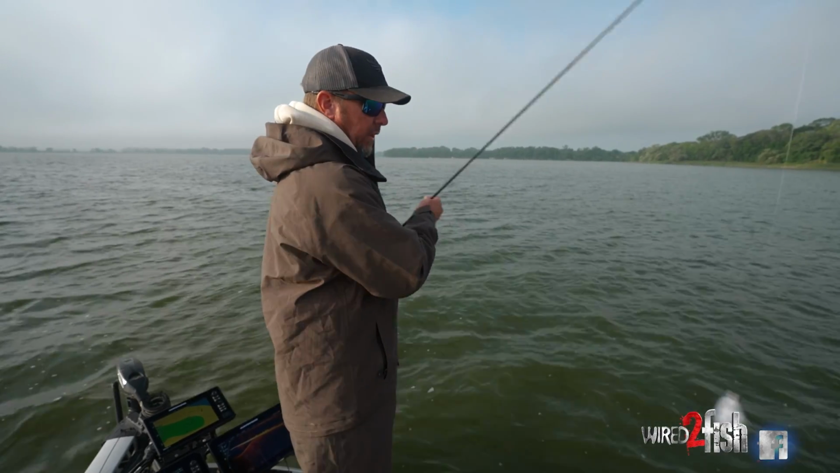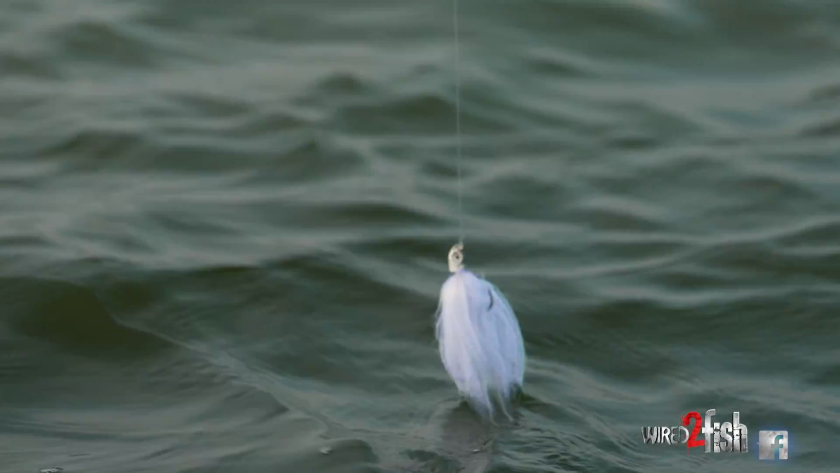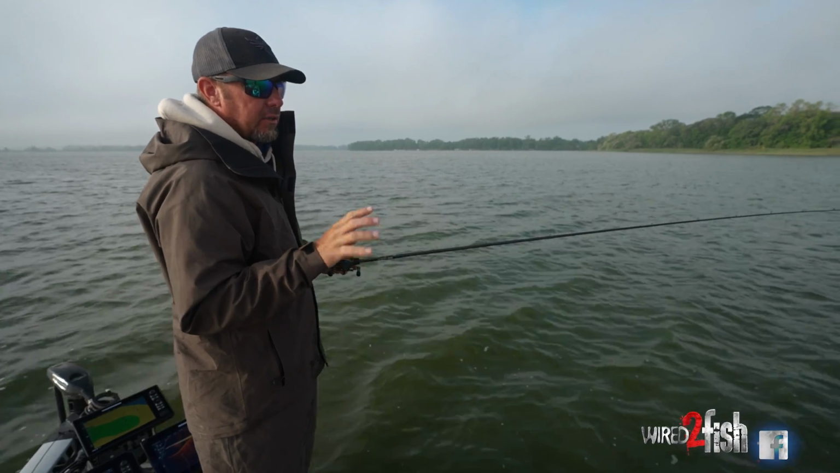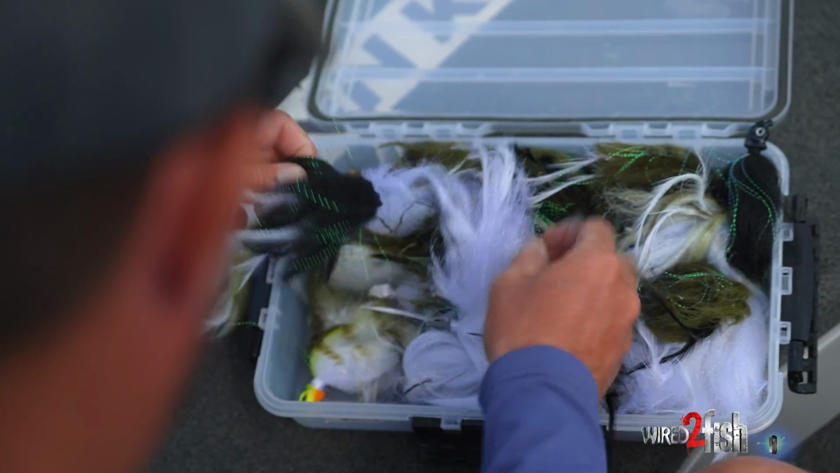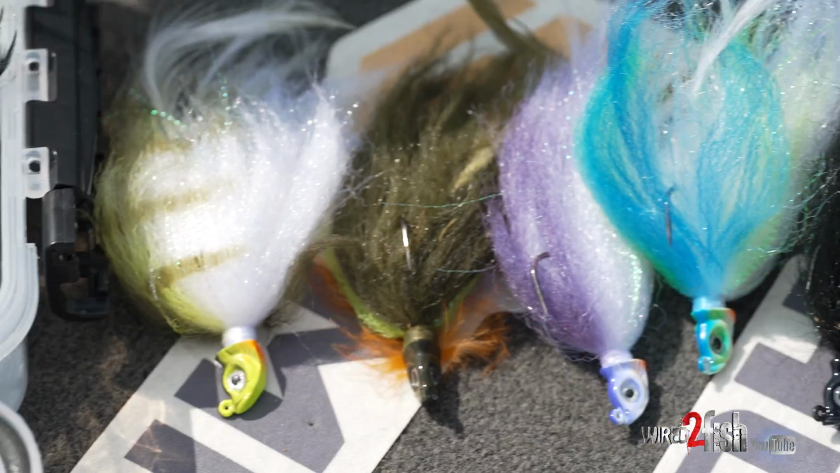Today I opted to go with the white just because it's so dirty. And we got some cloud cover and some fog, so I wanted them to see it too. But if the sun was high, I would probably opt to go with a perch color or a bluegill color, maybe even a crappie, it all depends. Crappie to perch to bluegill. They got a jet black one, your sexy shad colors, I mean, they got it all.